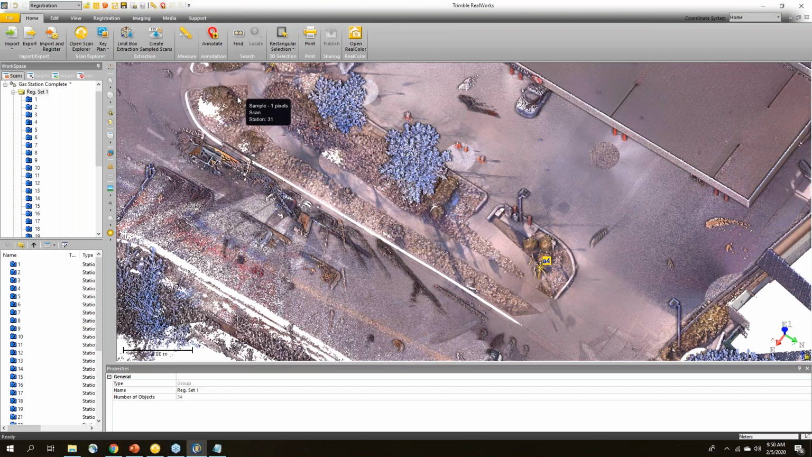Can Perspective do the georeferencing of the point cloud? No, right now Trimble Perspective isn't doing georeferencing in the field.